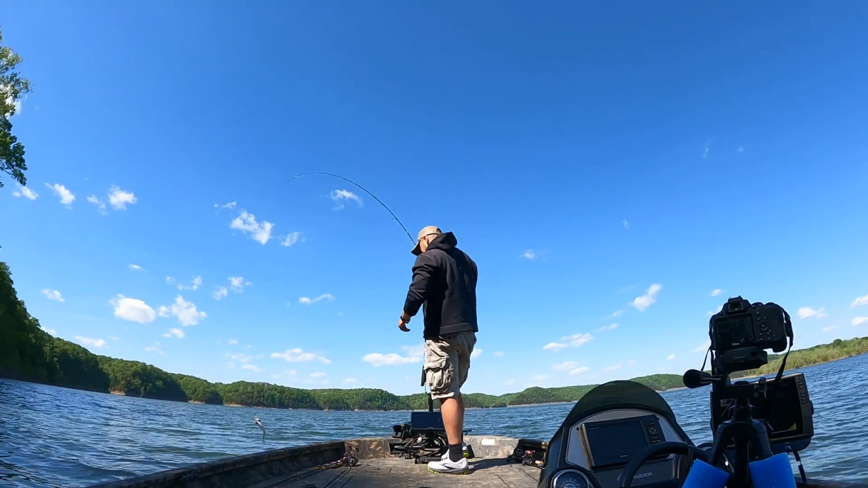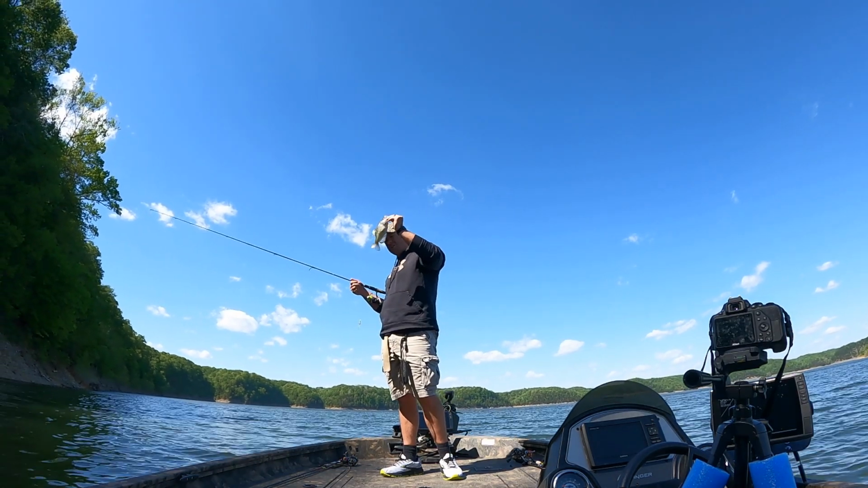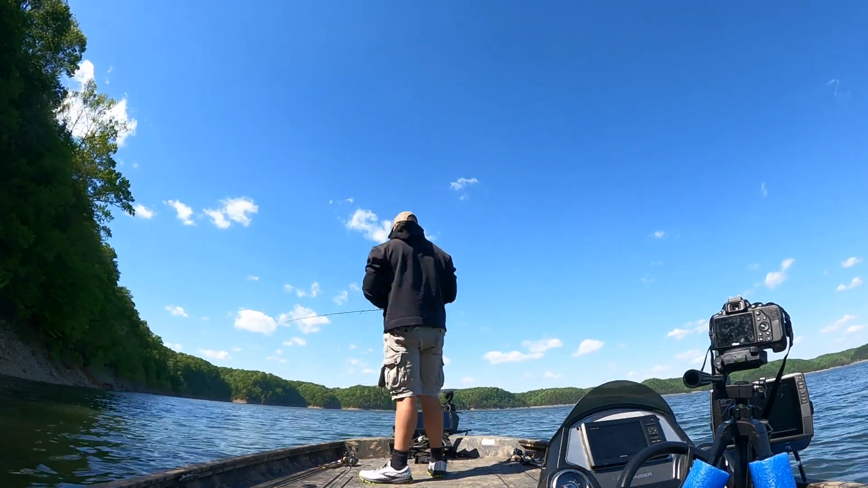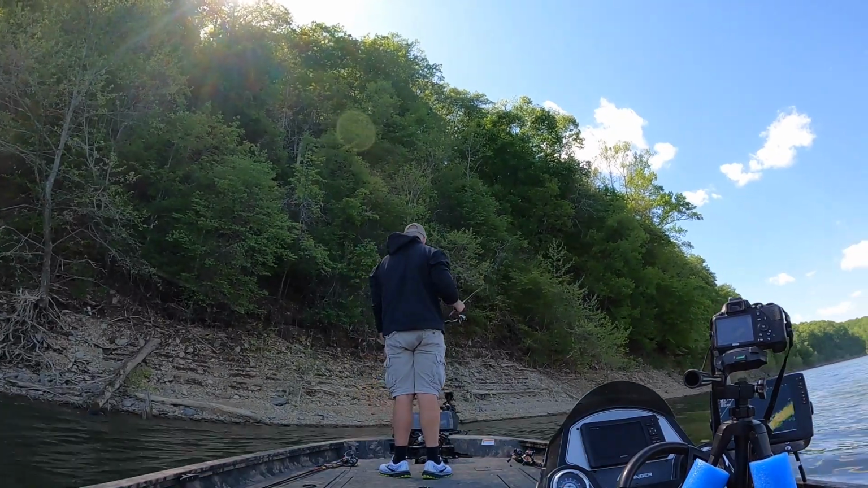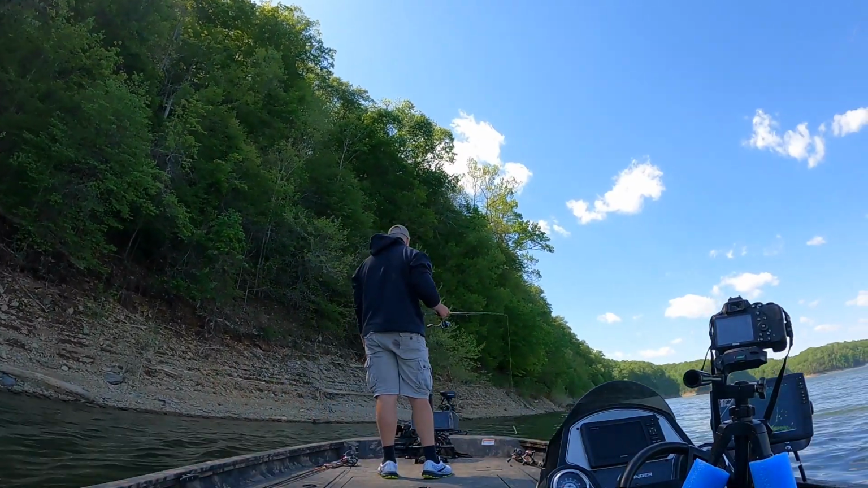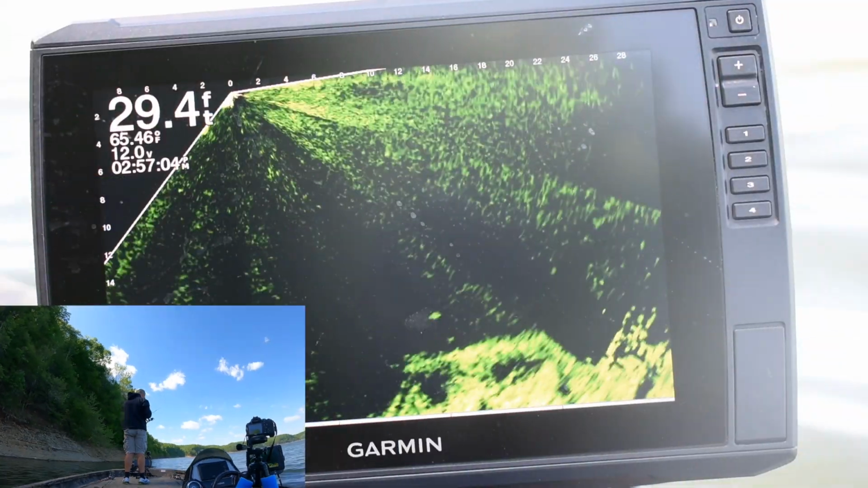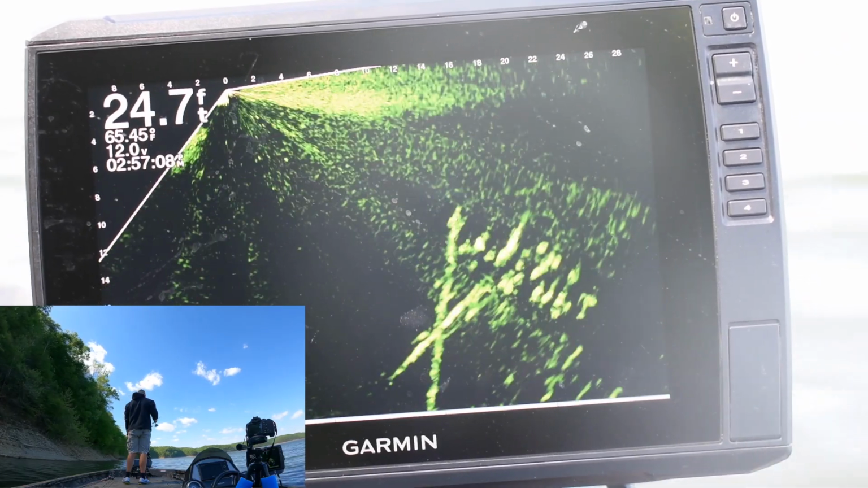But kind of what I'm doing here, pitching and jigging to these fish, and for the last, I don't know, probably 2 weeks, I have been going through the same routine on these brush piles, and where I'm finding fish is I'm keeping 2 or 3 casting poles on the deck.